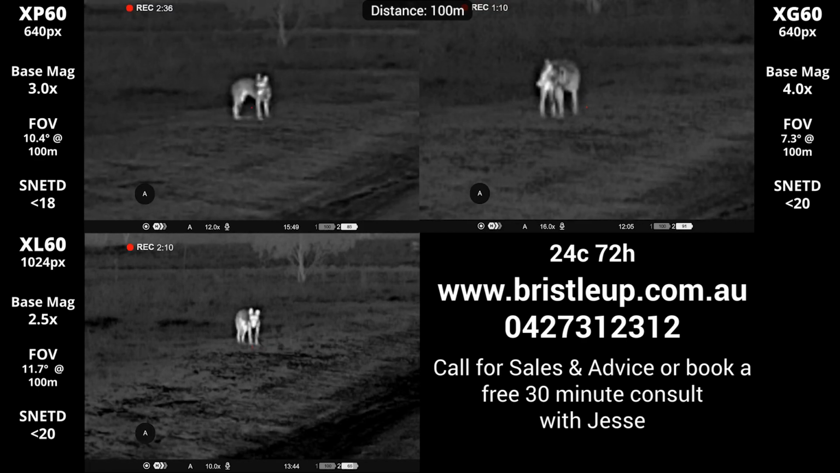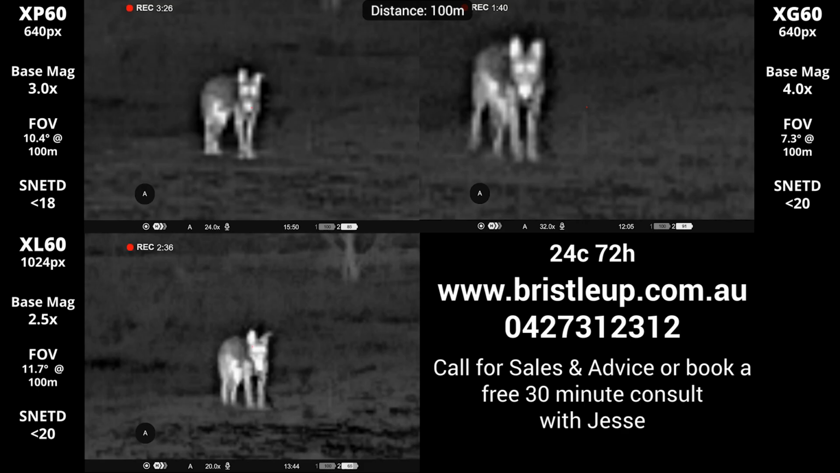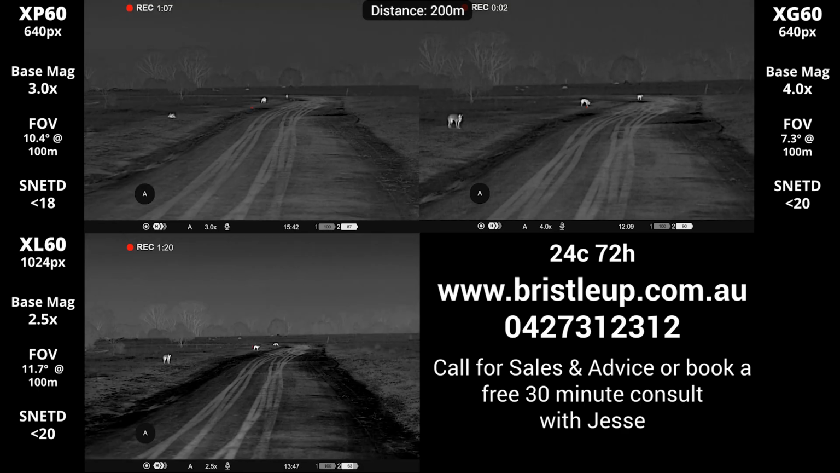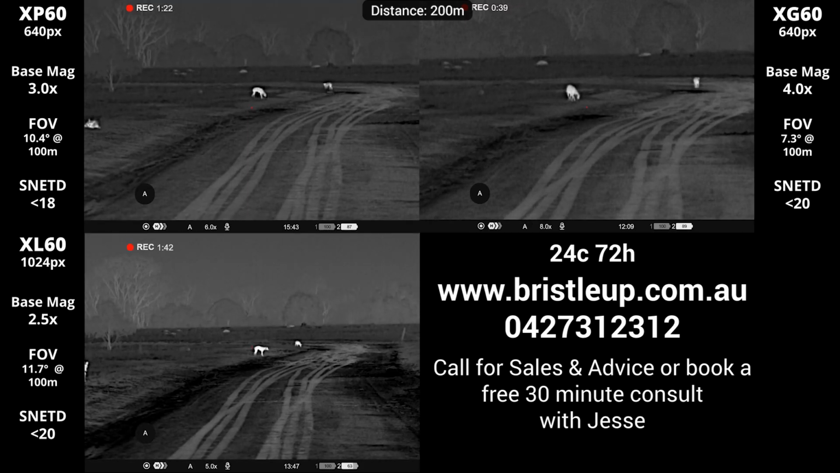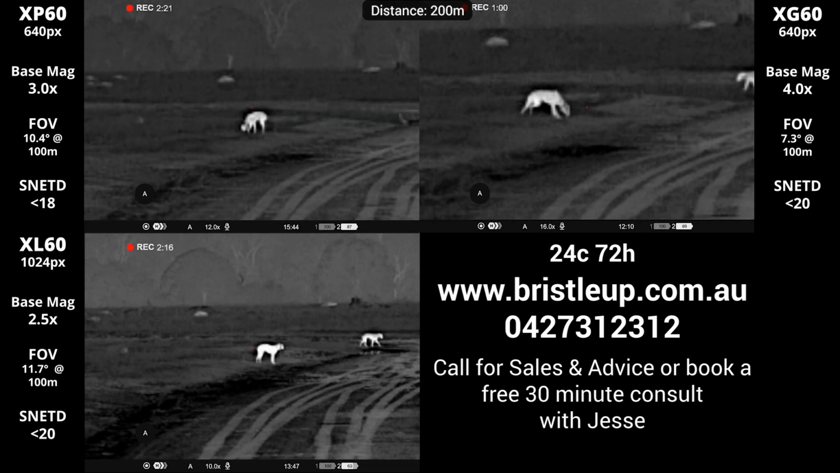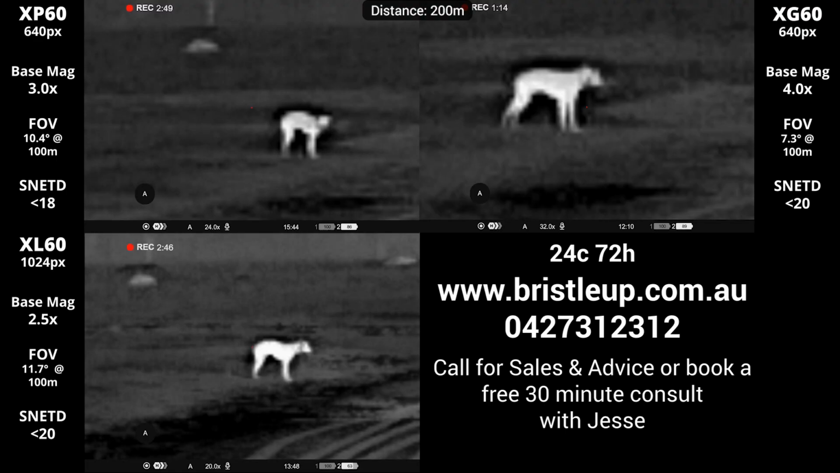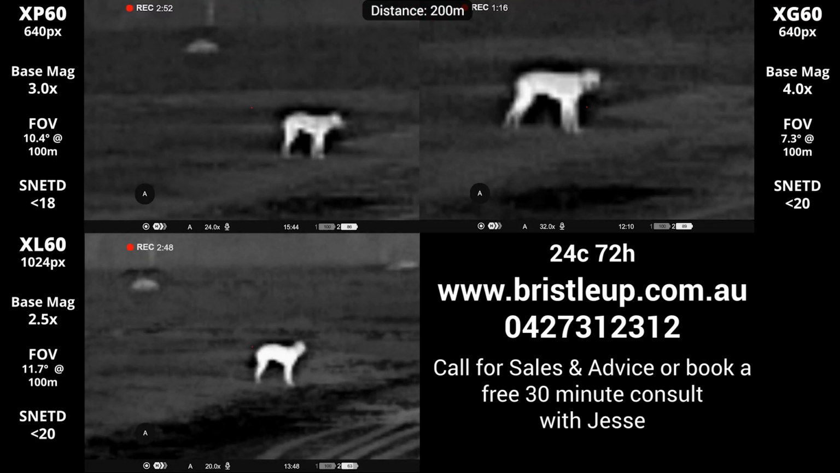As you can see, all three thermals perform well at closer distances, and we don't start seeing too noticeable of differences until we get out to 100 meters through to 300 meters. The 1024 pixel sensor on the XL60 starts to shine once we hit the 200 meter mark. You'll notice detail loss increases as we zoom in, and this is common with thermals due to digital zoom, especially once we reach the max zoom level.